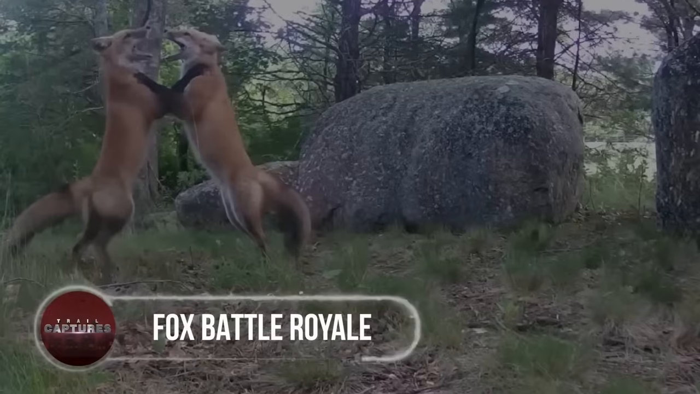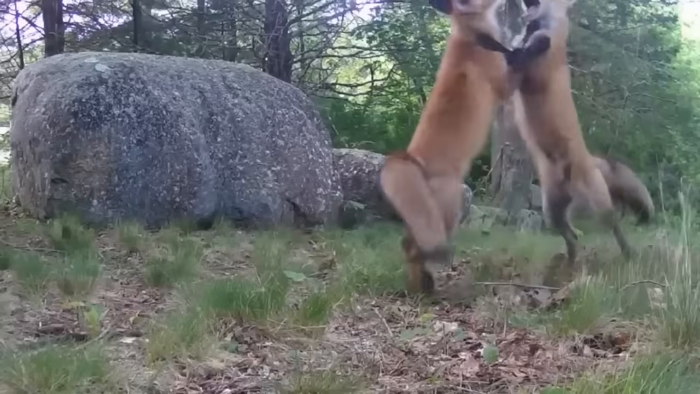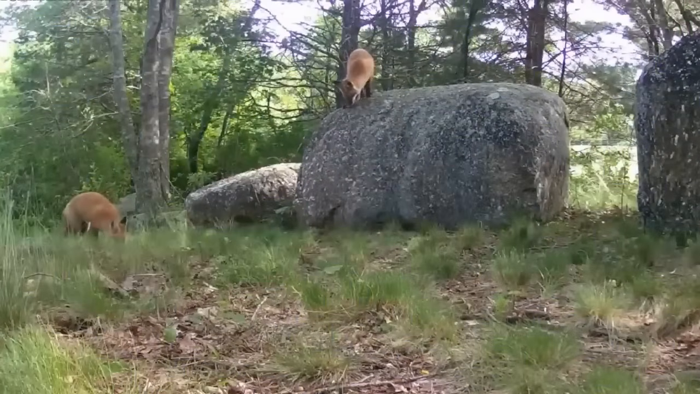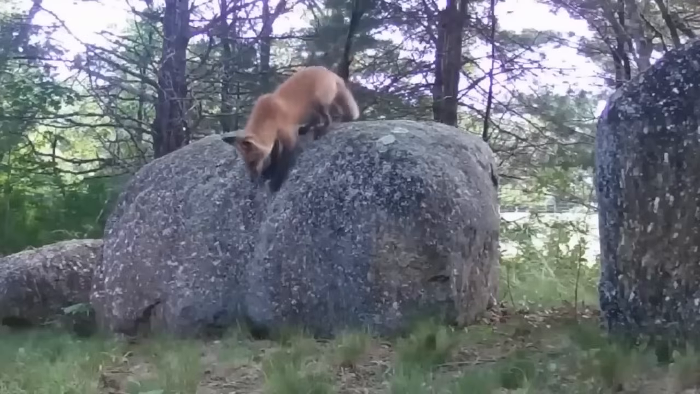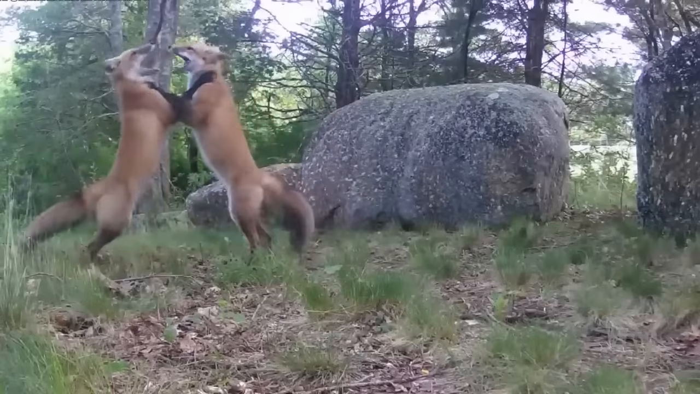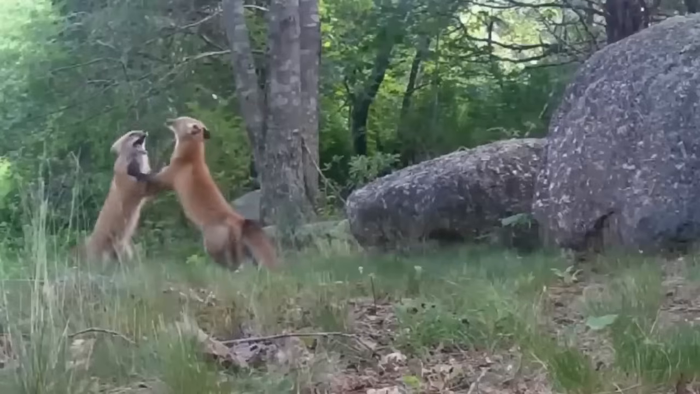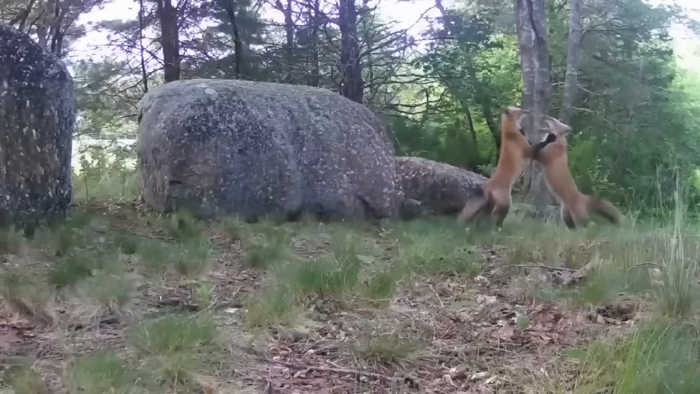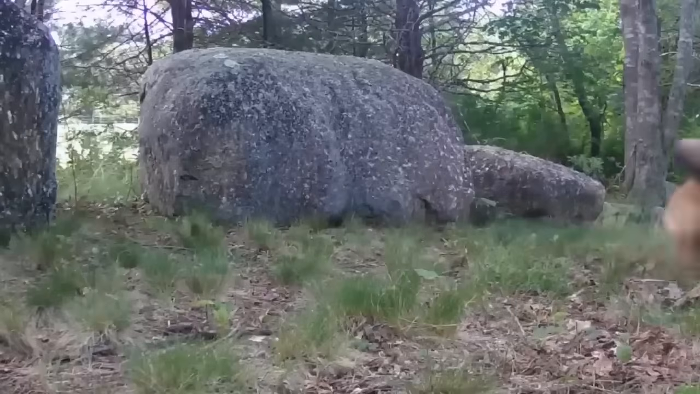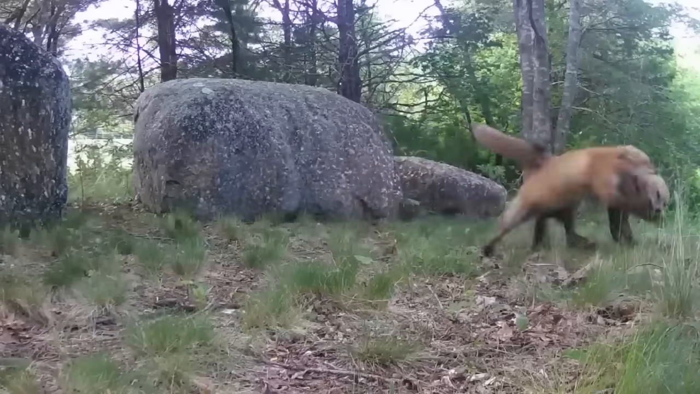Fox Battle Royale. In a strange twist of fate, a trail cam captured an epic battle of foxes fighting for dominance. It started with peaceful fox frolics, but as the second fox jumped in, the showdown began. The fight raged on for minutes, leaving us hanging, not knowing who claimed victory. The forest's ultimate mystery. The intensity of this encounter made it seem like an otherworldly gladiator match. The ferocity with which the foxes clashed for dominance left us in awe of nature's raw power.